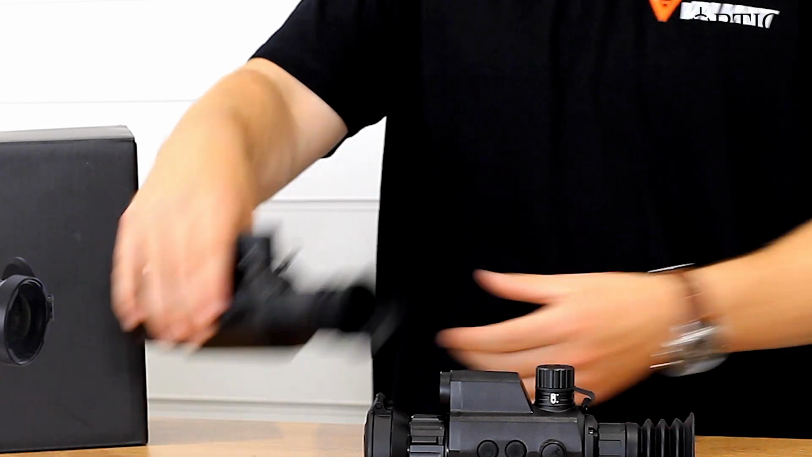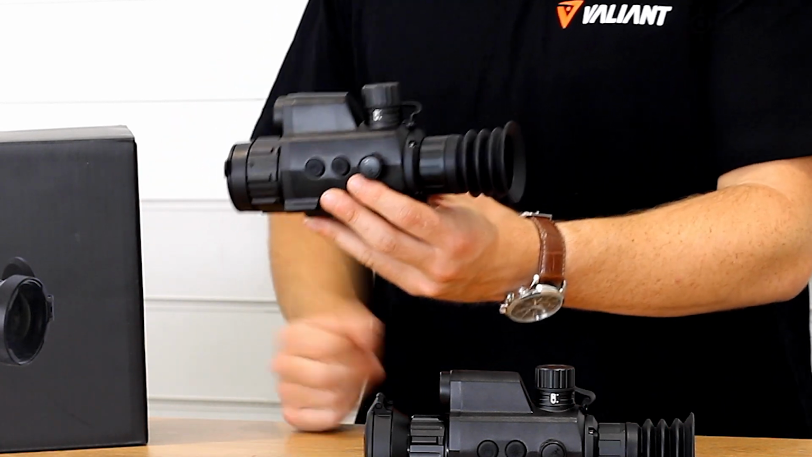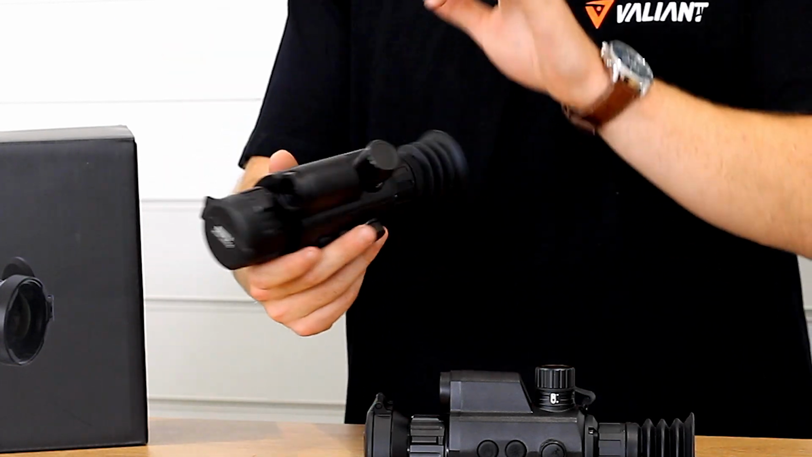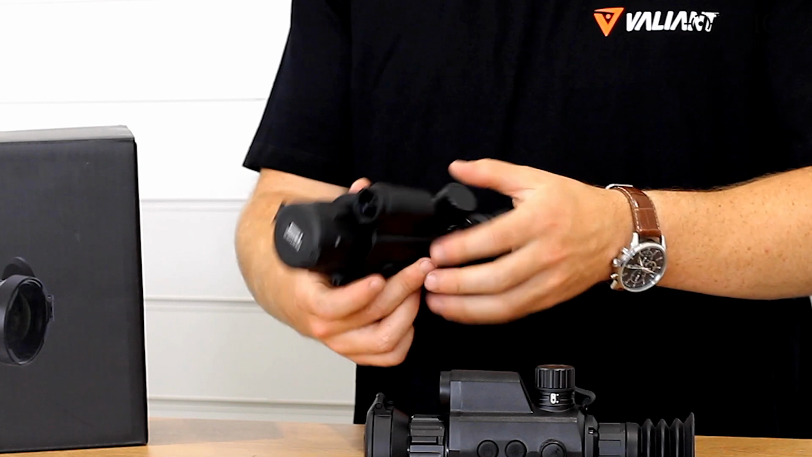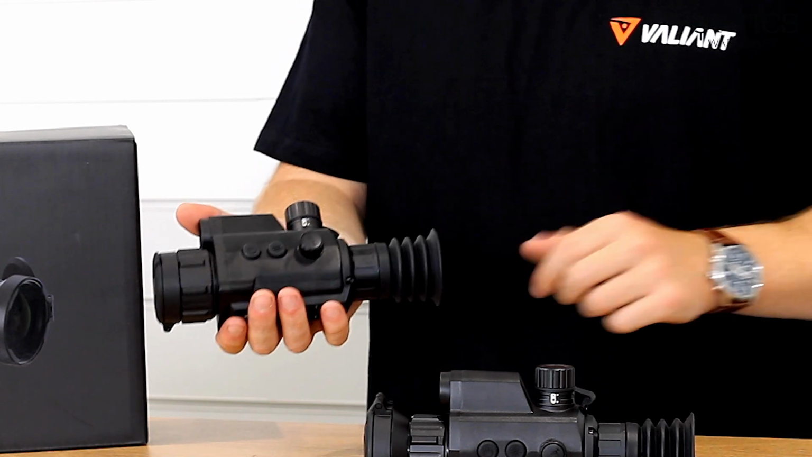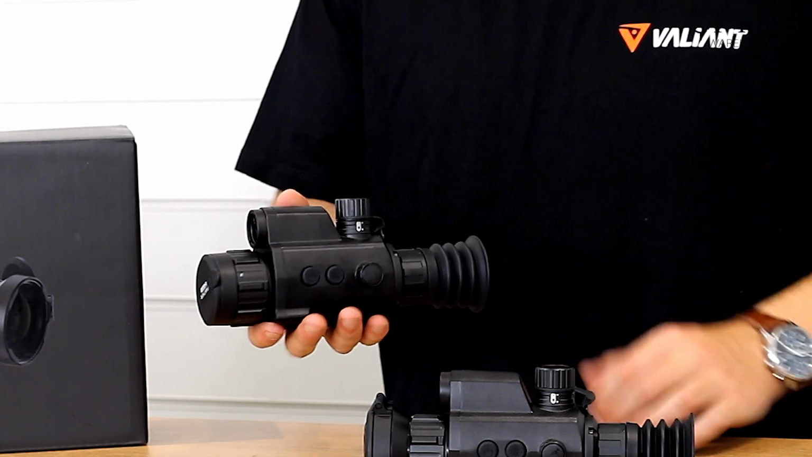One thing I've always loved about the Panther is the size. It's such a nice compact piece of kit. It's not a big block with a big LRF on the side or anything like that. It's all inclusive, all integrated inside the chassis itself. It's a nice smooth system, really nice easy buttons to use, and runs off an 18650. What more could you really want, to be honest?